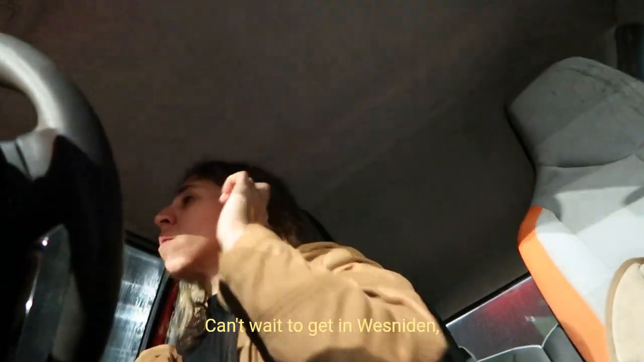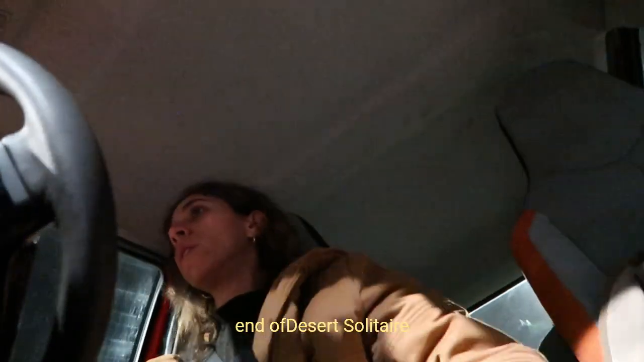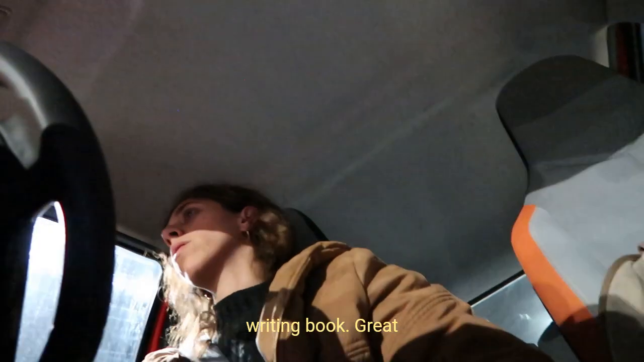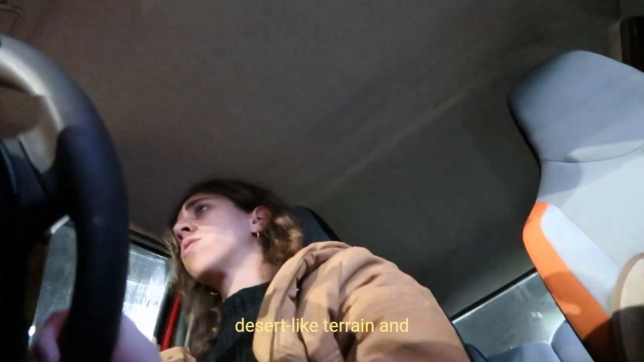Can't wait to get in bed tonight and continue reading my book. I am almost at the end of Desert Solitaire by Edward Abbey. It's an excellent book, excellent nature writing book. Great storytelling, I really like it. Takes place in the desert of Utah, near the town of Moab. It reminds me a lot of Cyprus, his descriptions. This desert-like terrain and heat.